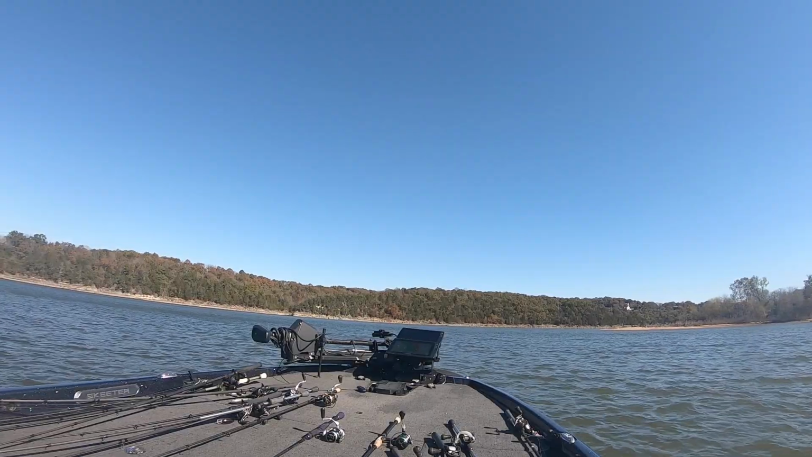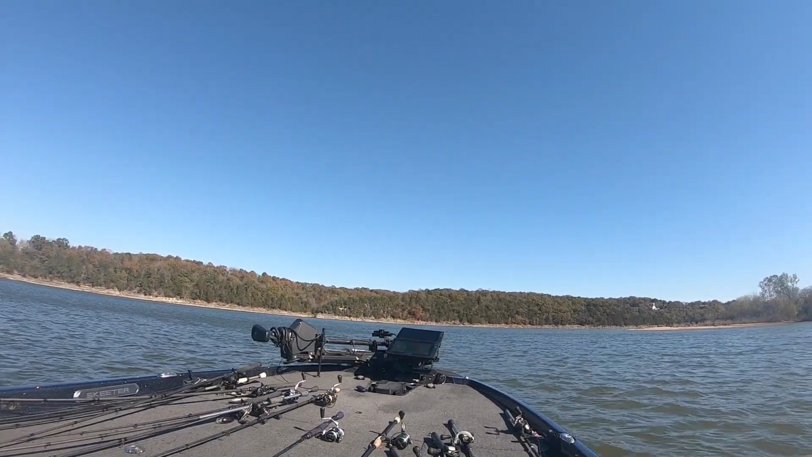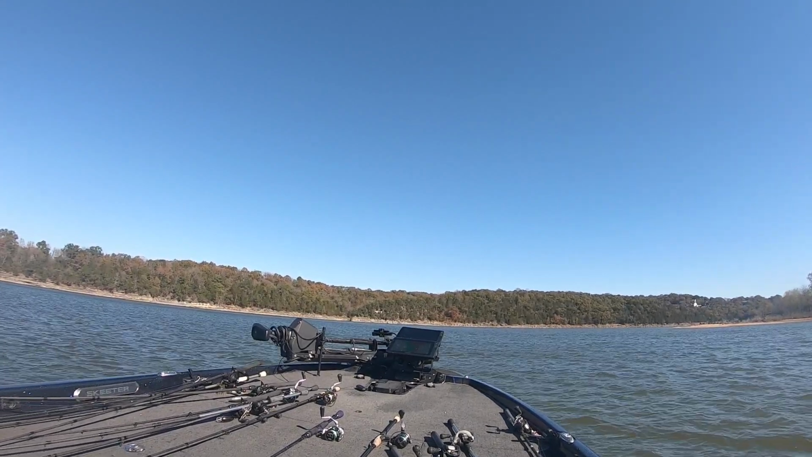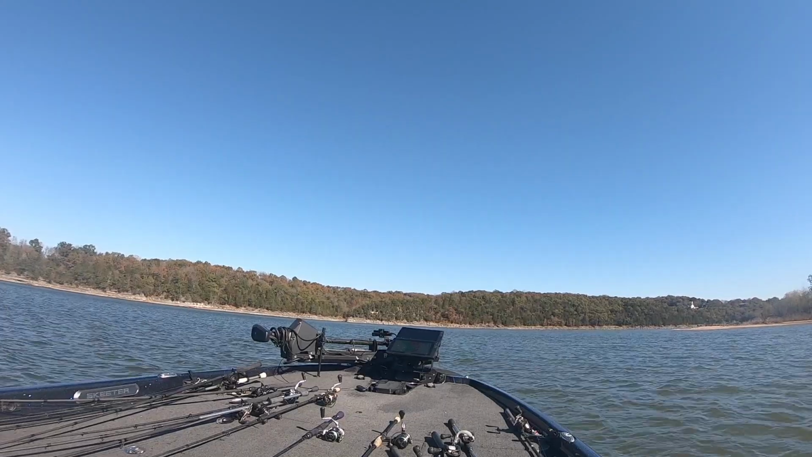Well, I left there, and I'm going up, and like I said, I'm trying to remember. I don't have any waypoints from years ago, so I'm really trying to remember what everything was and where everything was. And I have some other spots too that I just caught fish just fishing around. Like, I would catch one here, one there.